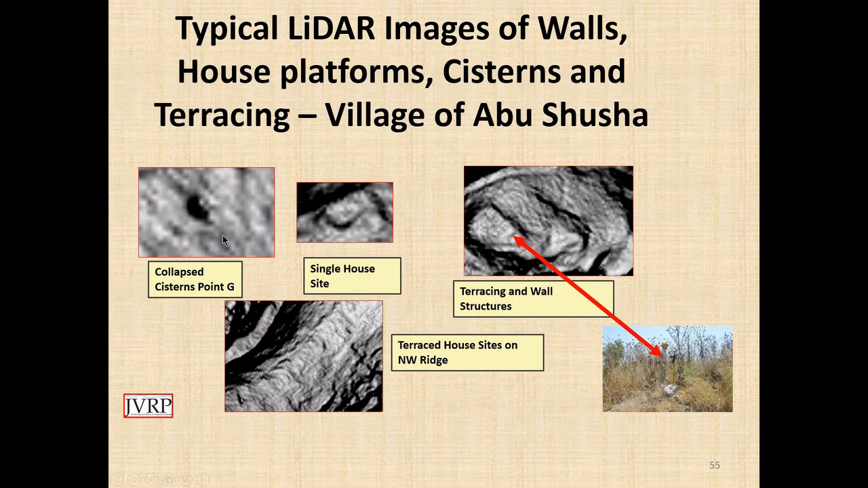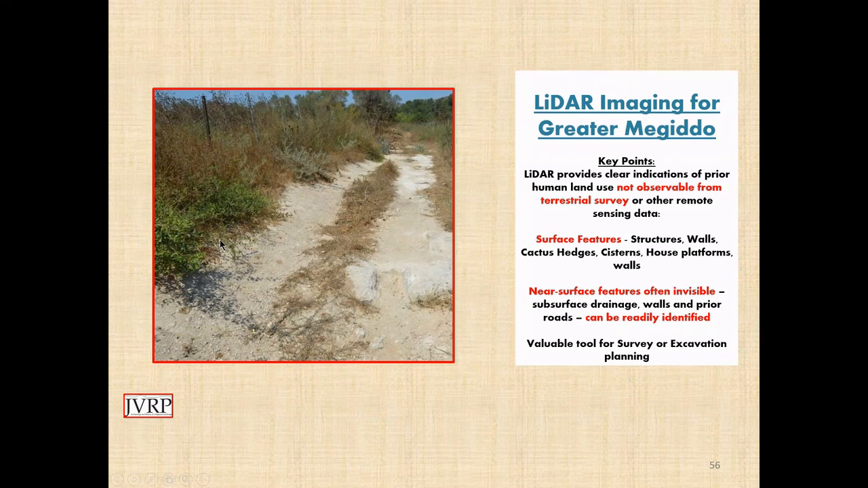And so we're beginning to see more of what the village is composed of, and clearly there are things that are not observable by terrestrial survey that the LIDAR provides us: structures and walls and hedges, and the near surface features of the walls as well.